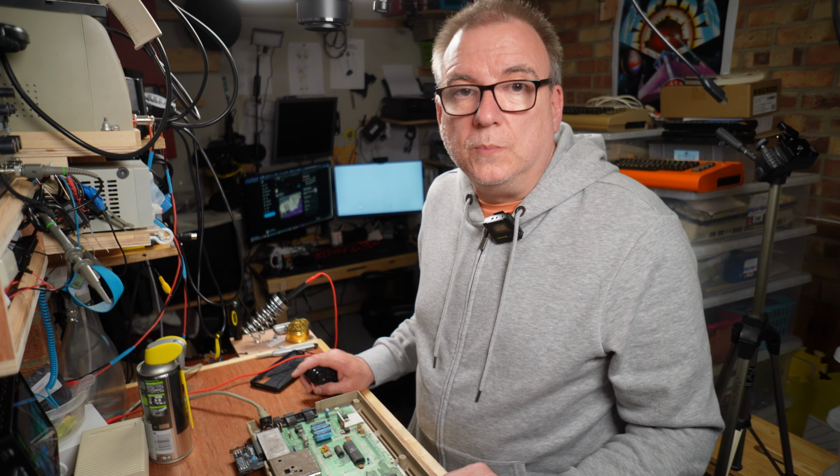So the sensible thing to do next is heat up the desoldering gun, pop that chip out and stick it in the tester to see if it's faulty. Cue the music!